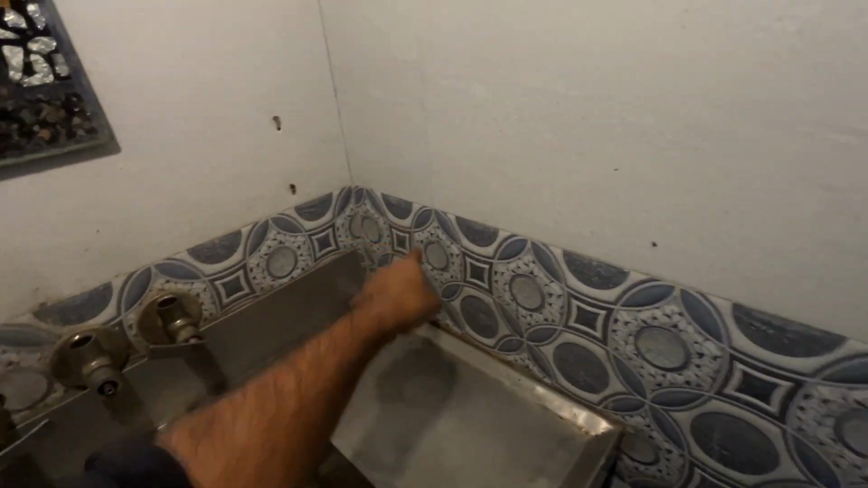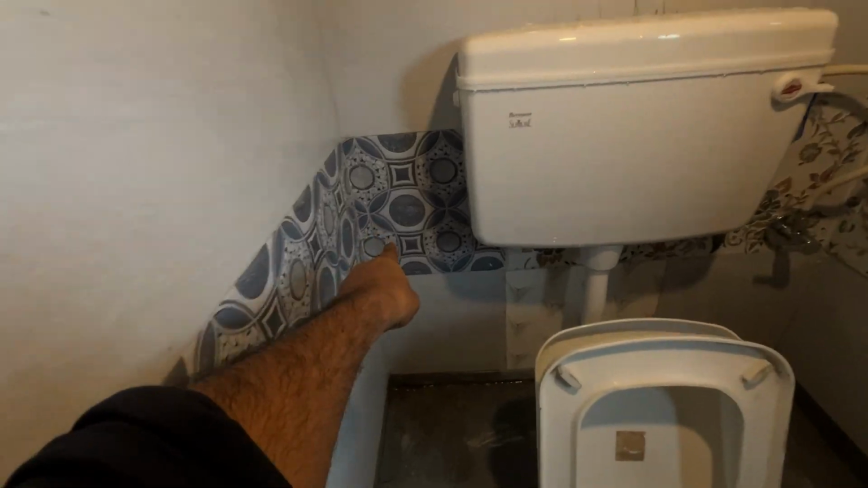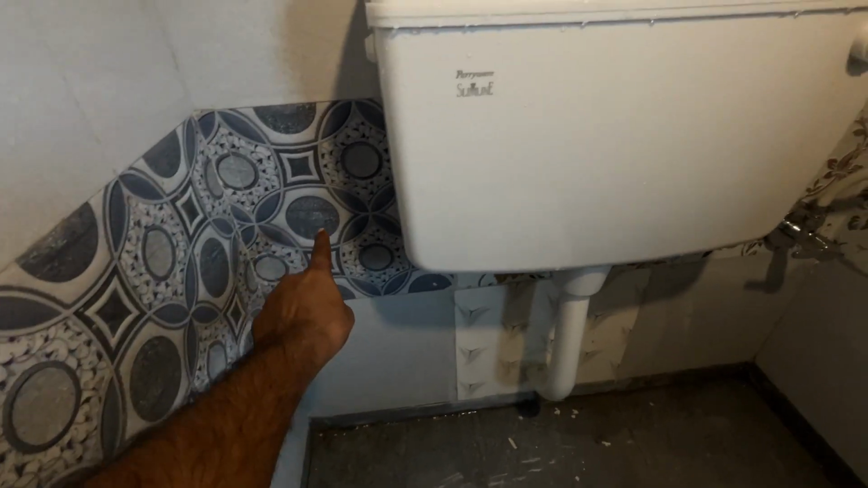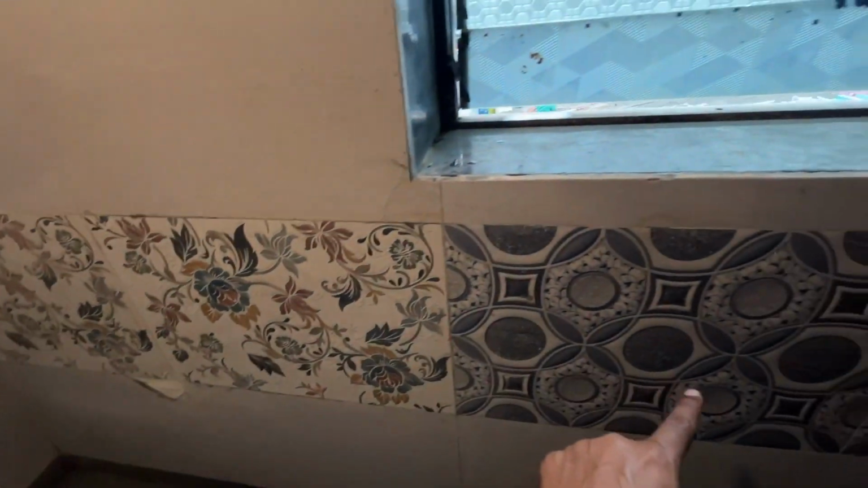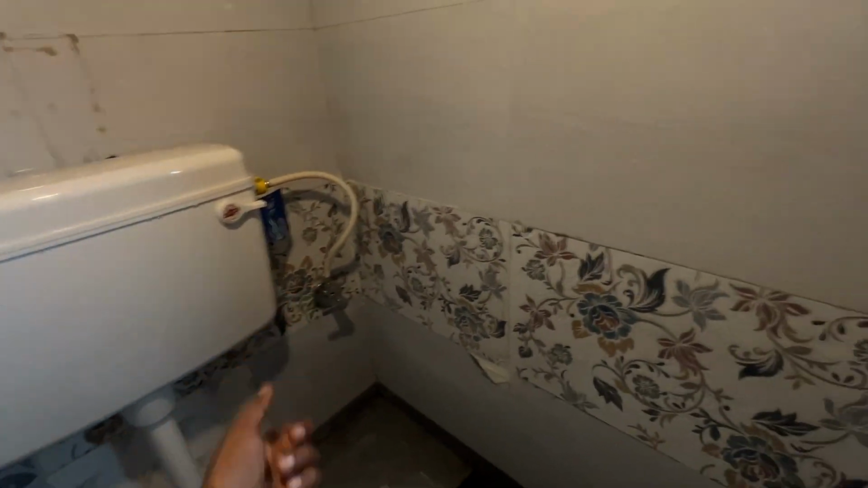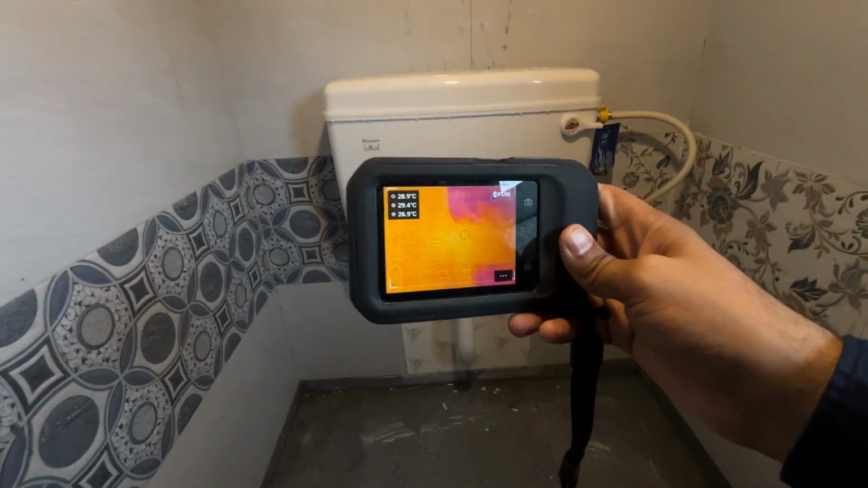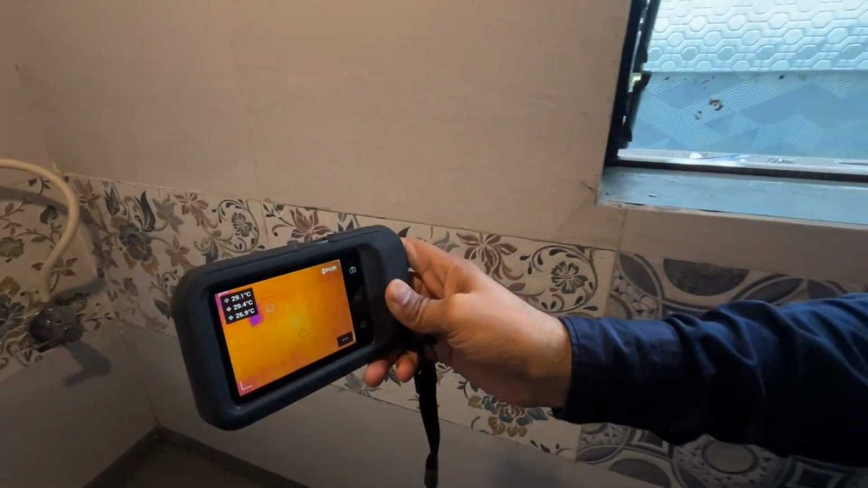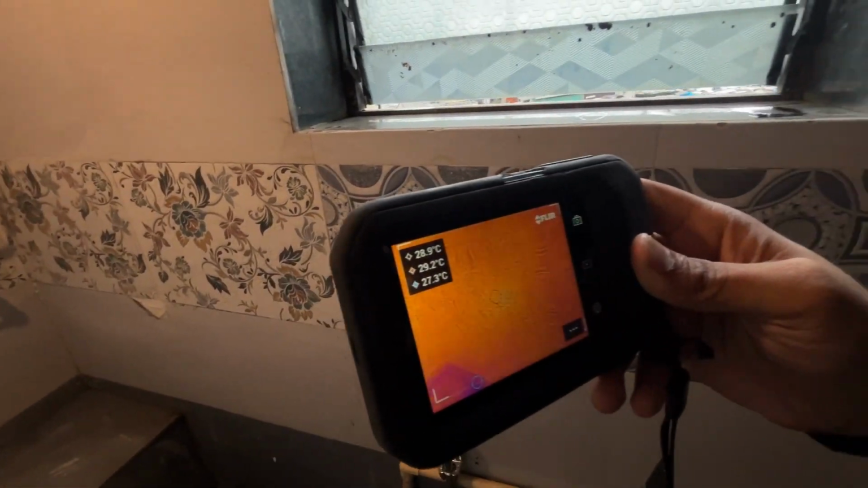These pipes go from here in this direction, and come here. We already know we have to trace. Wherever this hot water goes, it automatically gives a different temperature signature. Presently there is no different temperature signature, everything is almost unified. Here we can't see any different signature.